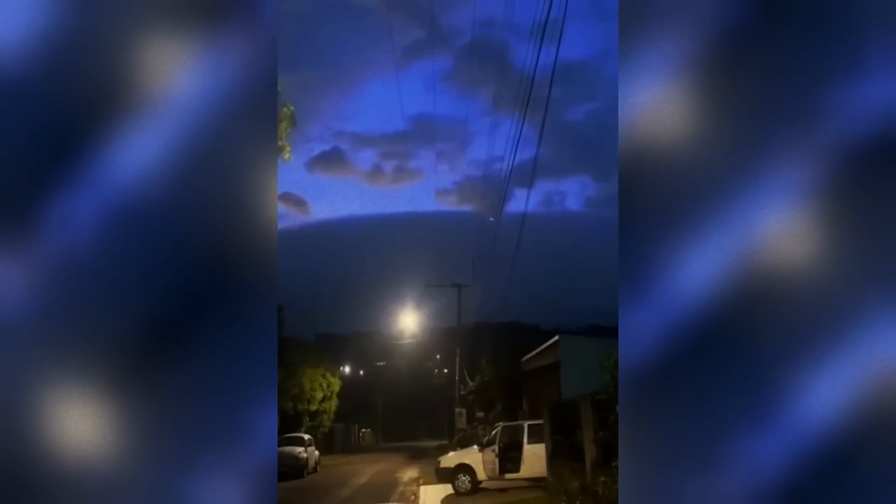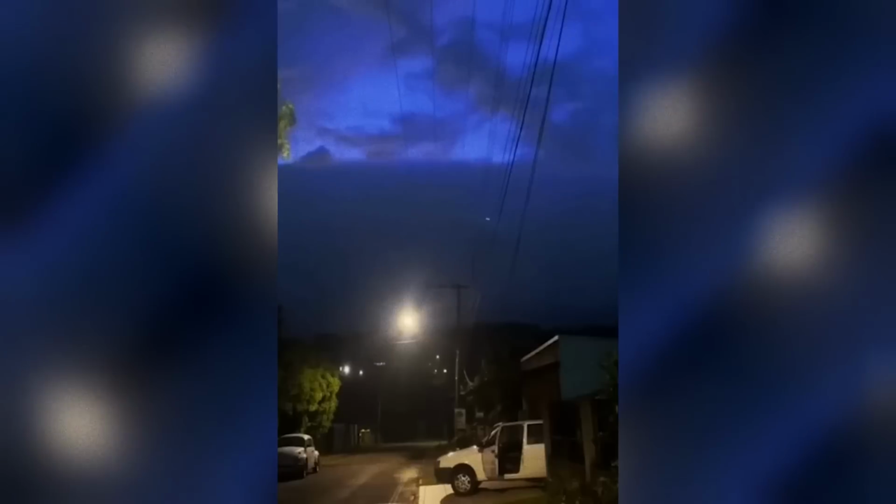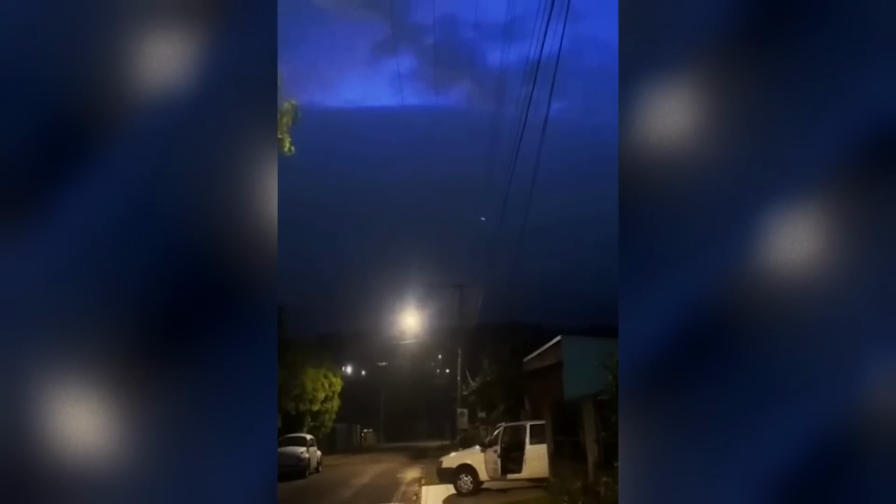Footage captured at dusk shows a neighborhood witnessing an astonishing event in the sky. In the video, darkness sweeps across the horizon, turning day into night almost instantaneously.